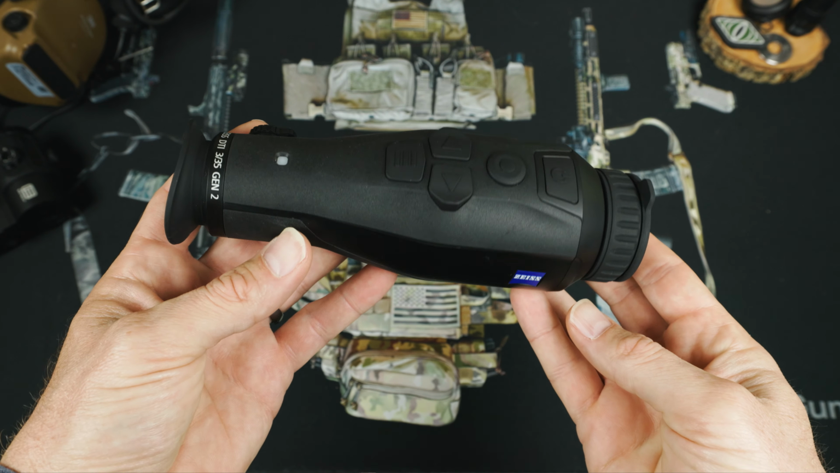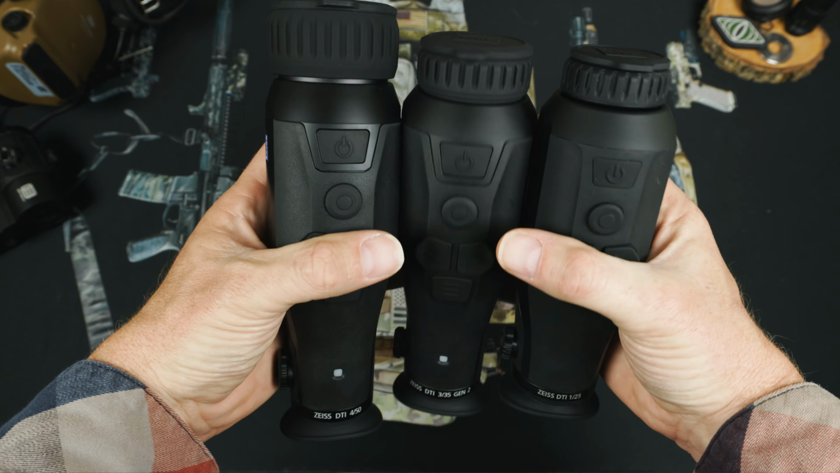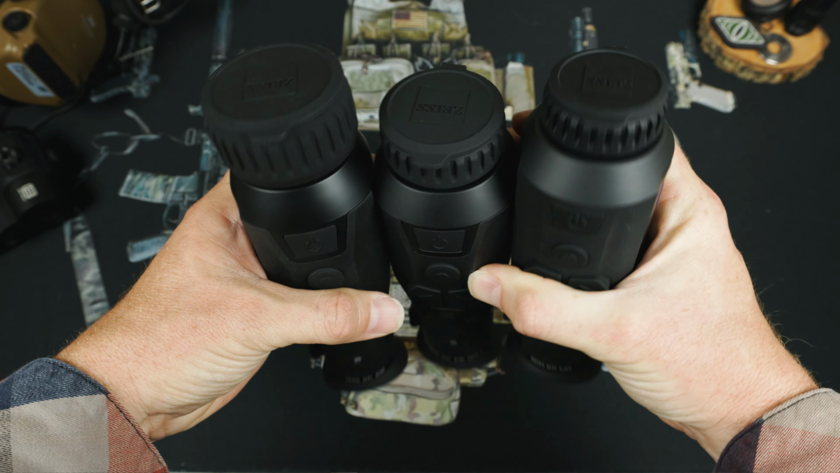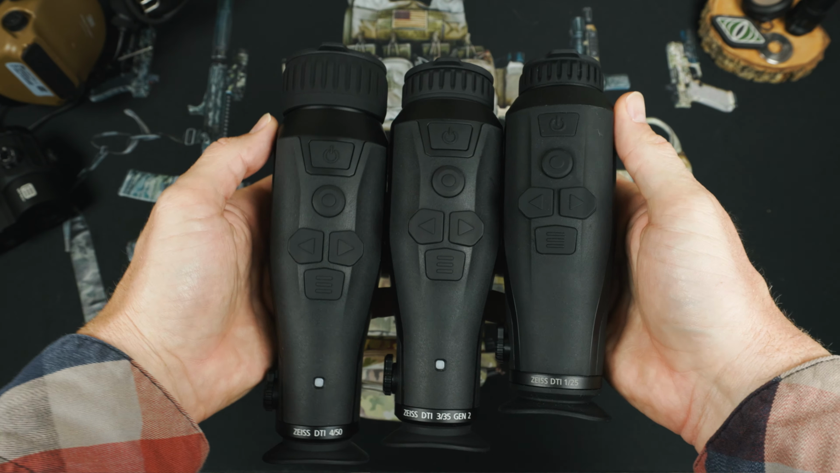Here's our 335 up close, but I'll prove it to you that all three handhelds really do have the same features and controls. I really like that you get the same top-tier functionality regardless of which model fits your budget and needs.